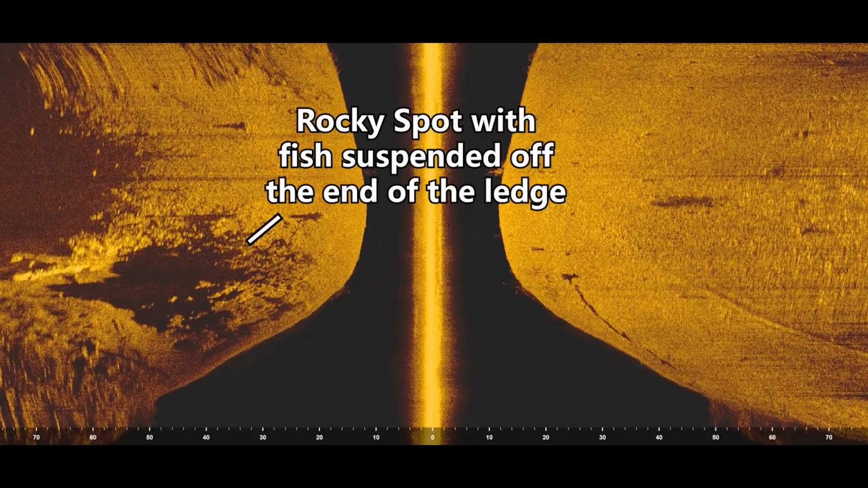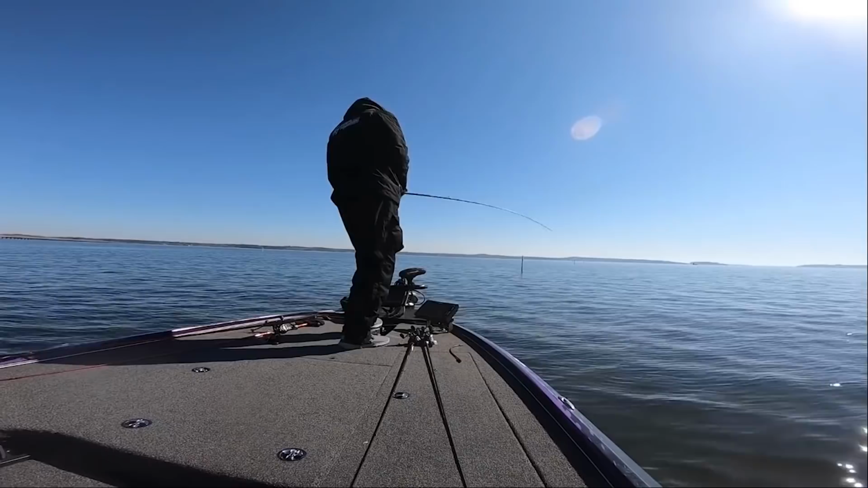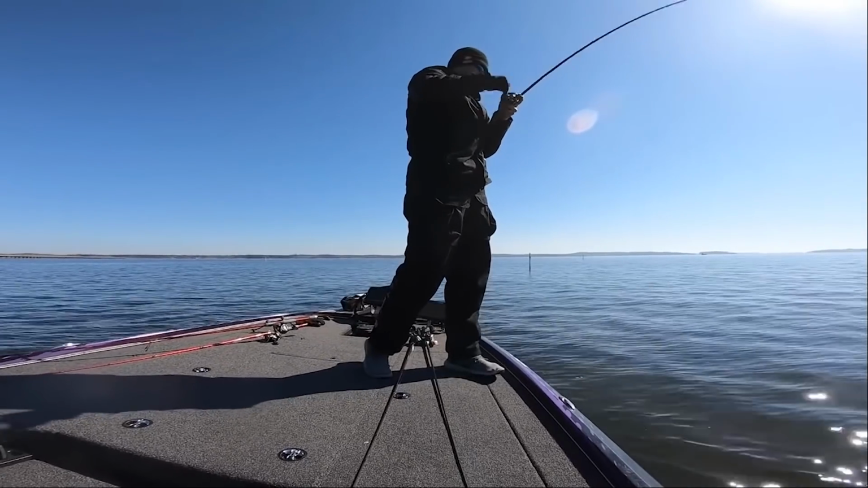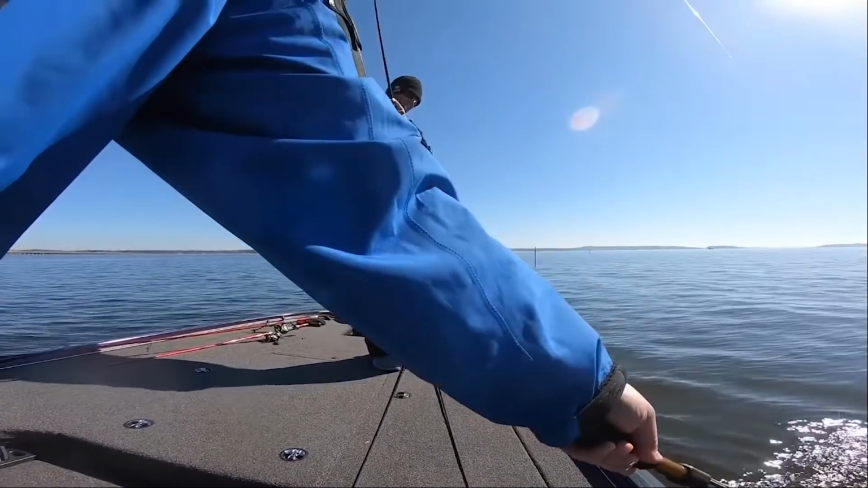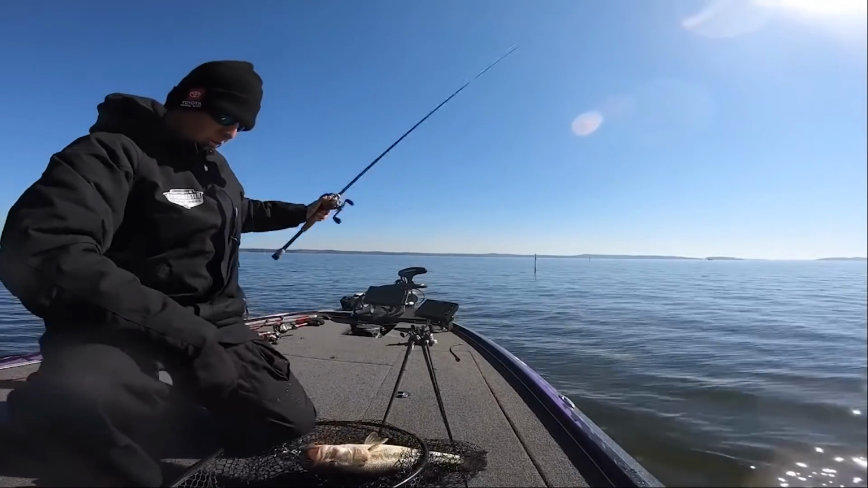And right after I fished this tournament, I saw Cody Huff win 2 tournaments in a row on Toledo Bend Reservoir using the Garmin Live Scope and a jigging spoon to catch fish that were suspended in the middle of creek channels and off deep main lake points on Toledo Bend. And I feel like I may have been able to catch a few of those fish that were suspended off the drops on Hamilton if I had that Live Scope technology.